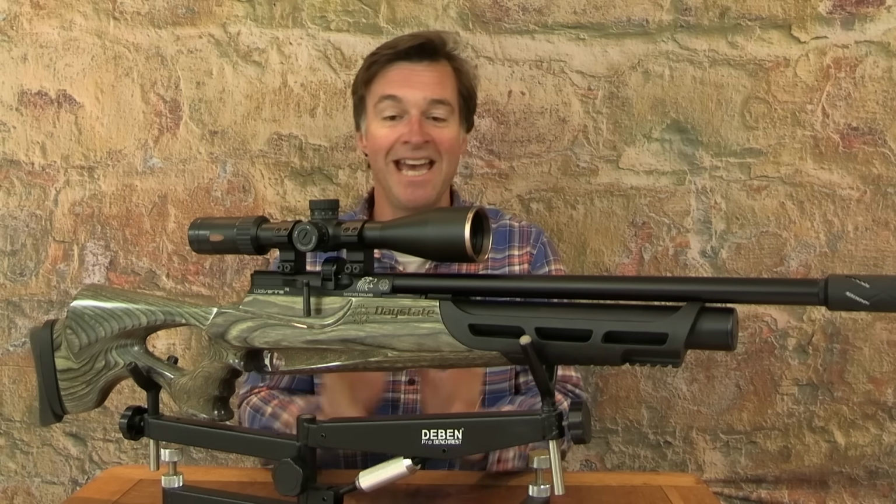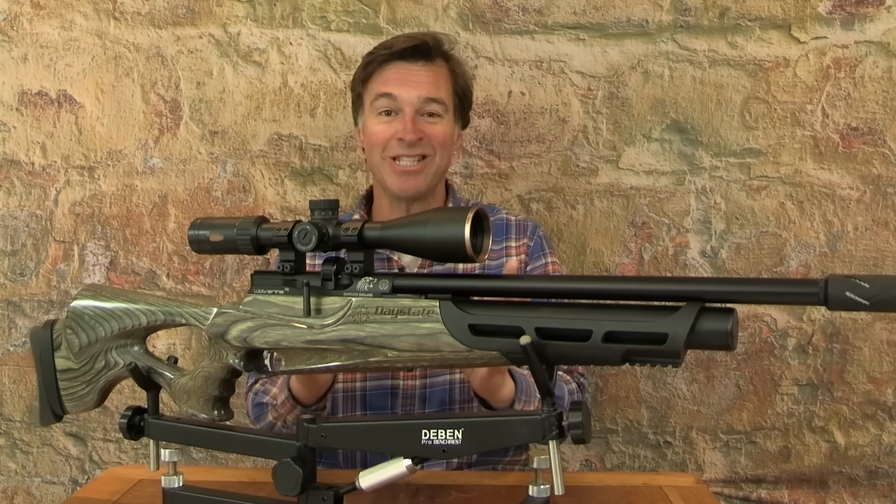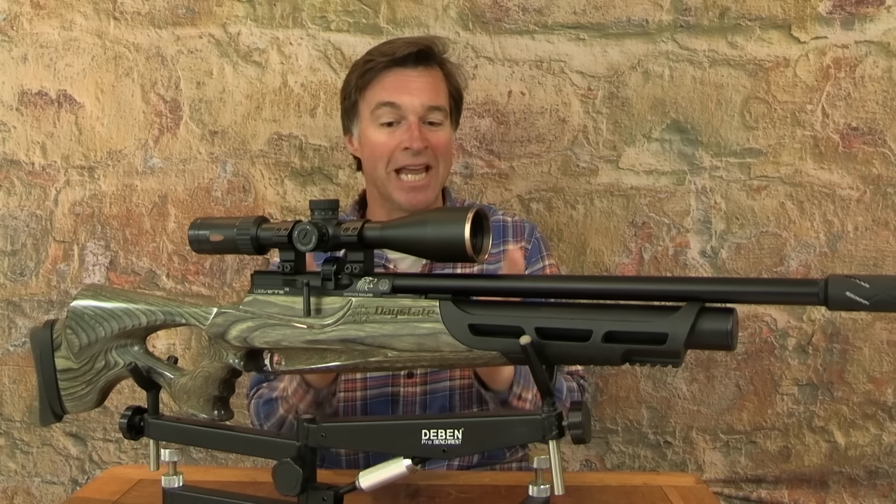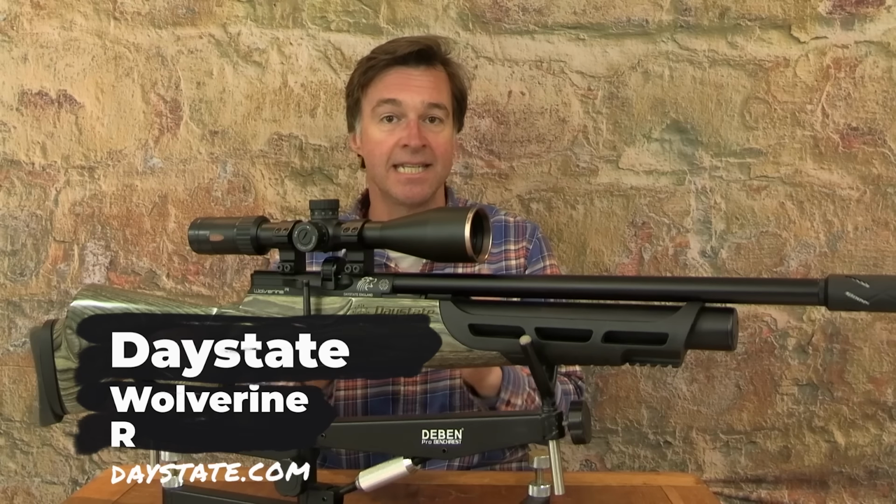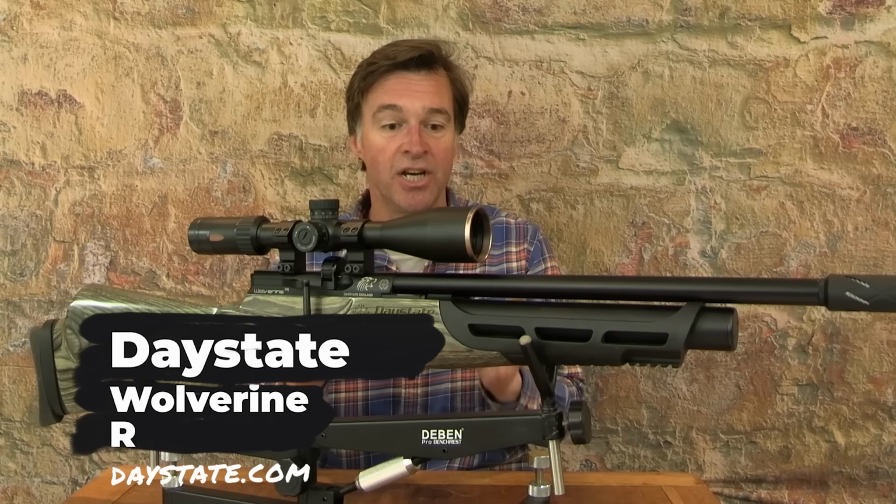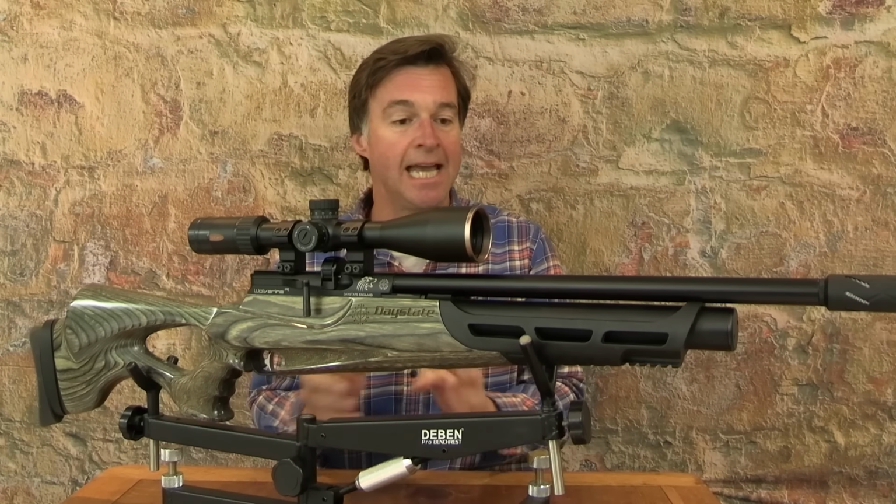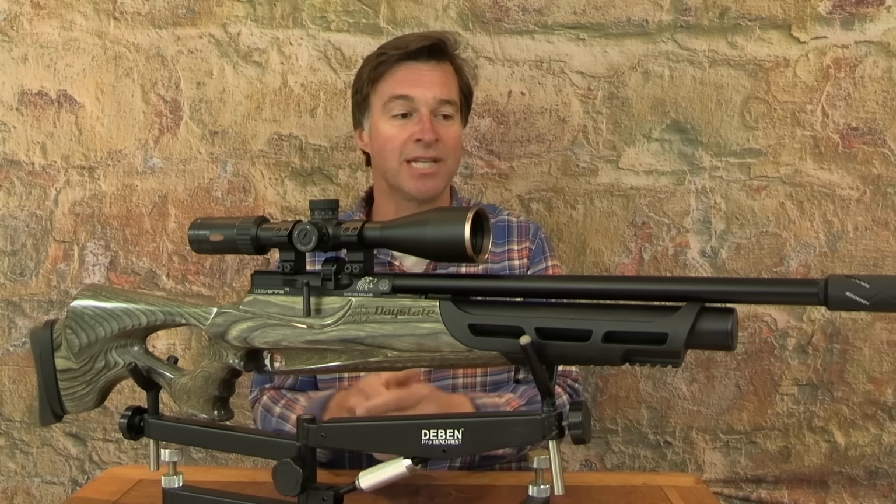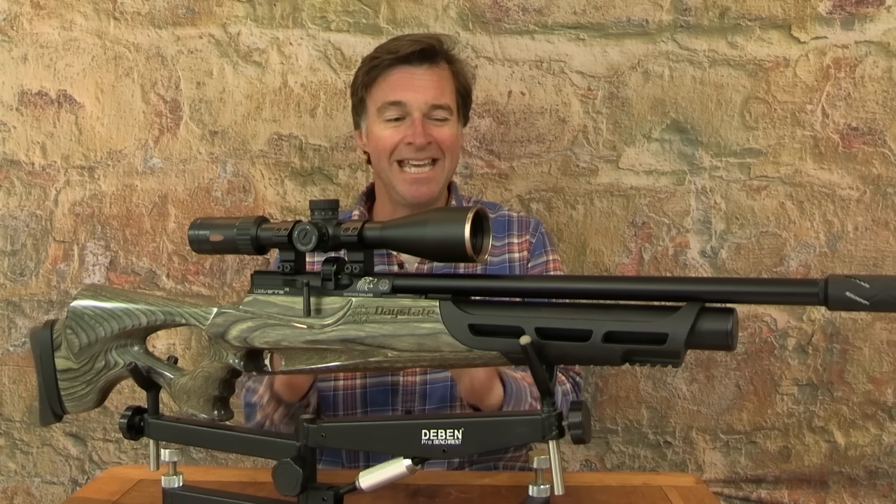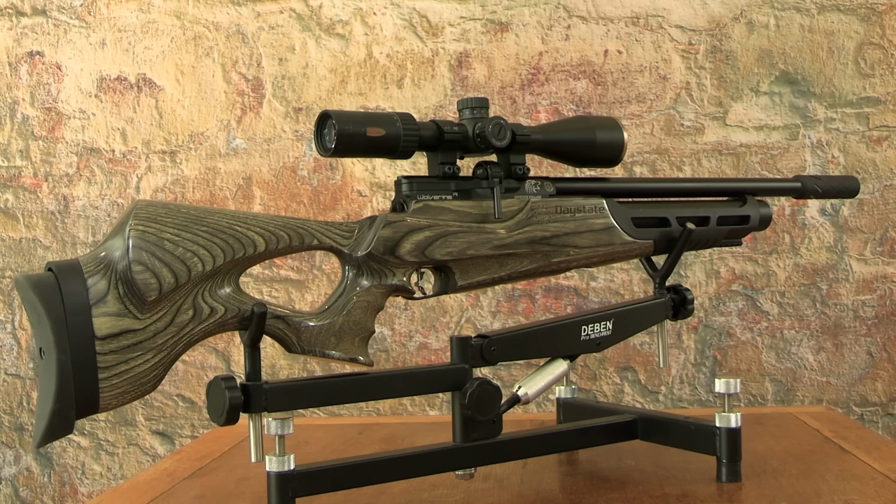Right, well, the airgun I have here has been around for a few years, but I still think it looks absolutely amazing. It's the Daystate Wolverine R in its C-type or cylinder guise. Now, this is the grey laminate stock version, and it retails for £1,683. Now, the Wolverine is sometimes overshadowed by its electronic stablemates, but it is a proper supergun in its own right.